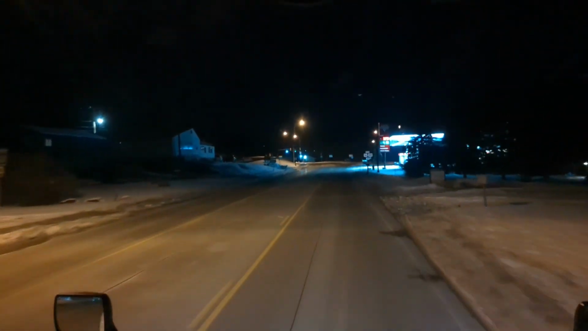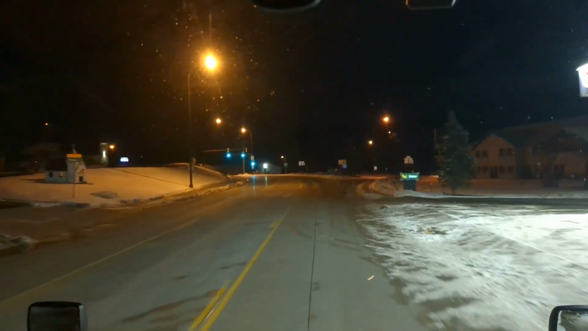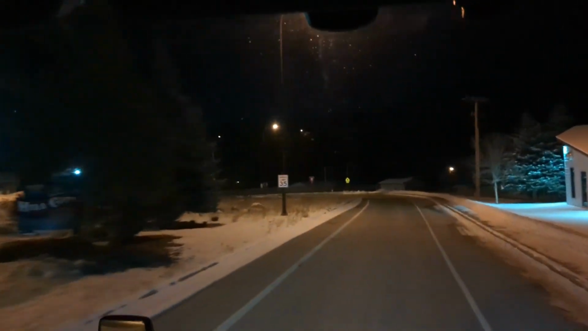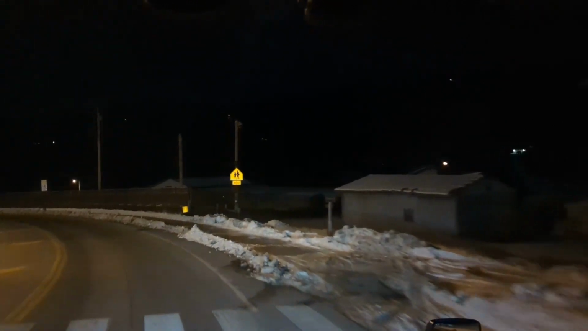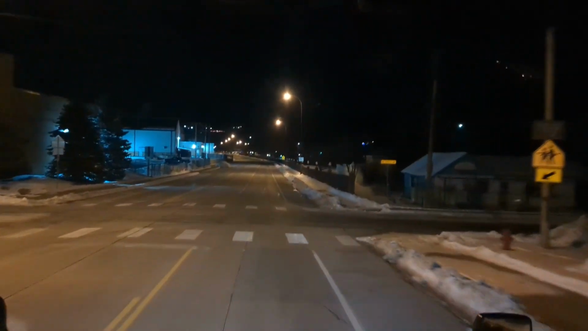Yeah, you're gonna put this on your bucket list if you haven't been here. Let's see here. Here we go. Truck route north 385 and Highway 16. Yeah, we stopped up through here.